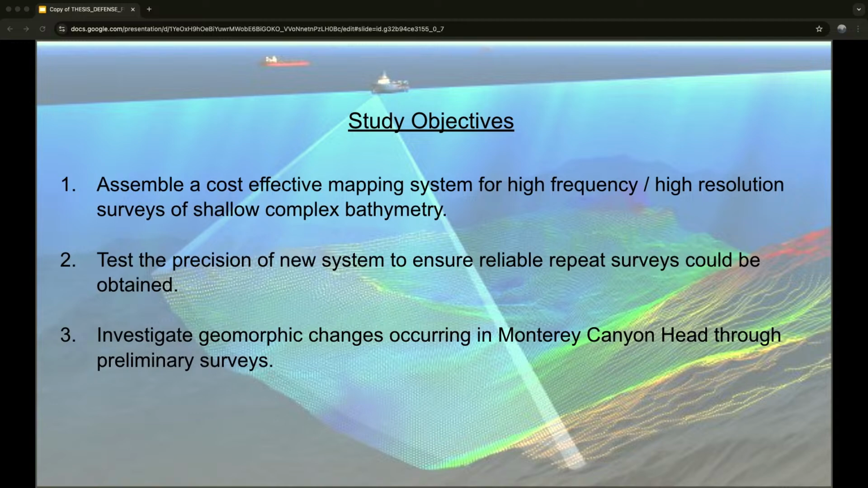I'm just going to dive right into the 3 main things I wanted to accomplish with this project. Number 1 is to assemble this cost-effective mapping system for high-frequency and high-resolution surveys of shallow, complex bathymetry. I put this image here in the background to show what this type of system really looks like. You just have a surface vessel that's mapping the seafloor's topography with an acoustic signal. Number 2 is to test the precision of this new system to ensure that reliable repeat surveys could be obtained. And number 3 was to investigate the geomorphic changes occurring in the Monterey Canyon region during those preliminary surveys.